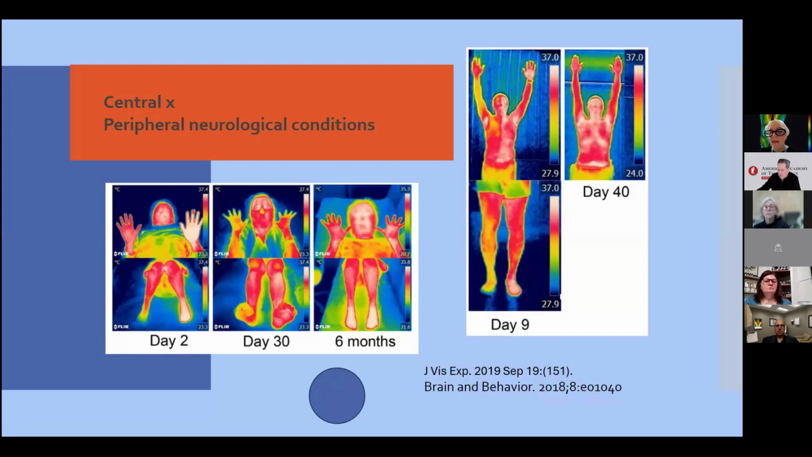Here we can see in this paper the images of a patient at three different moments. Day 2 of a central condition, and we have a very clear asymmetry in hands and feet, for example, because we have a very sympathetic manifestation. And 30 days after, we have a moderate asymmetry.